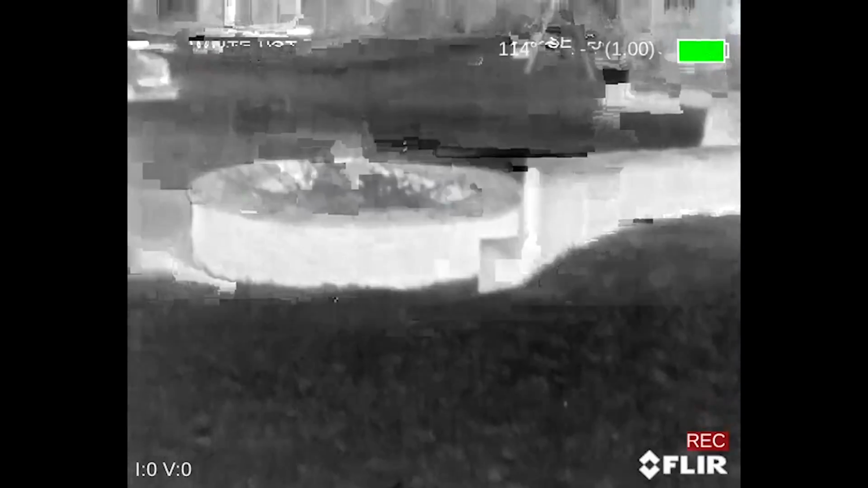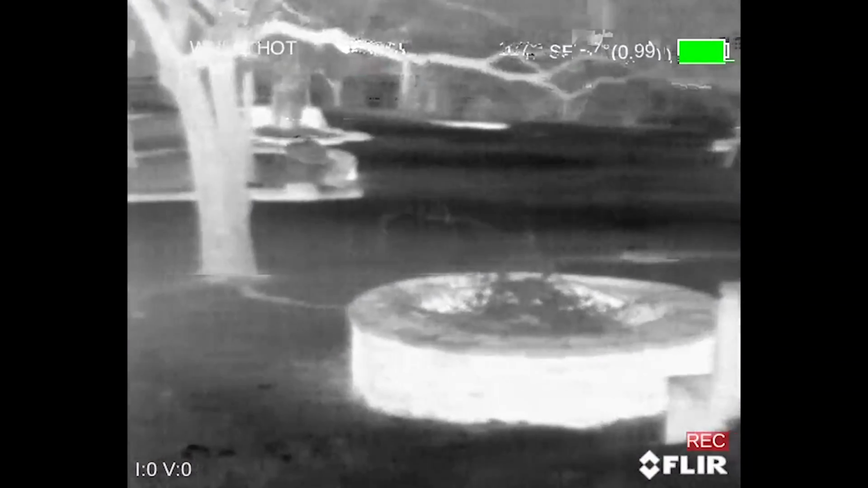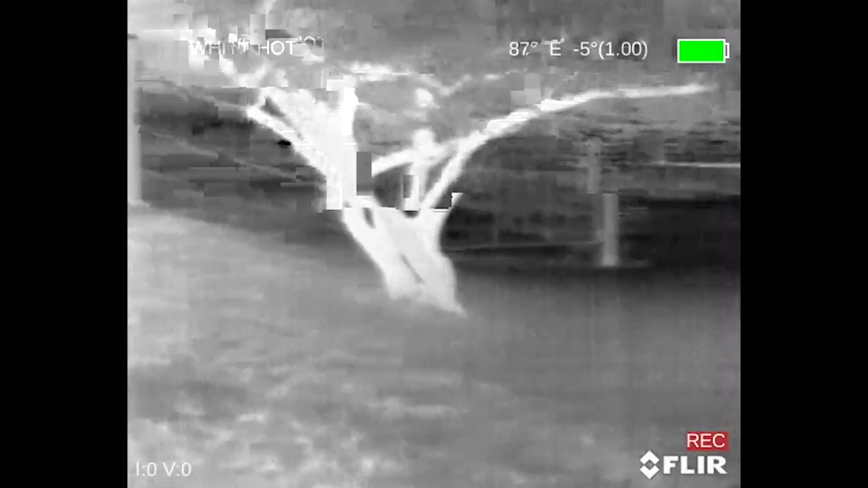Pretty cool, actually. You can see the sky, barely any light. When you come down here, everything's dark. I can't hardly see anything. 10 feet in front of me, I can't see it. But with thermal, I can see everything. I see all the way across my yard. Let's go look at the pasture.